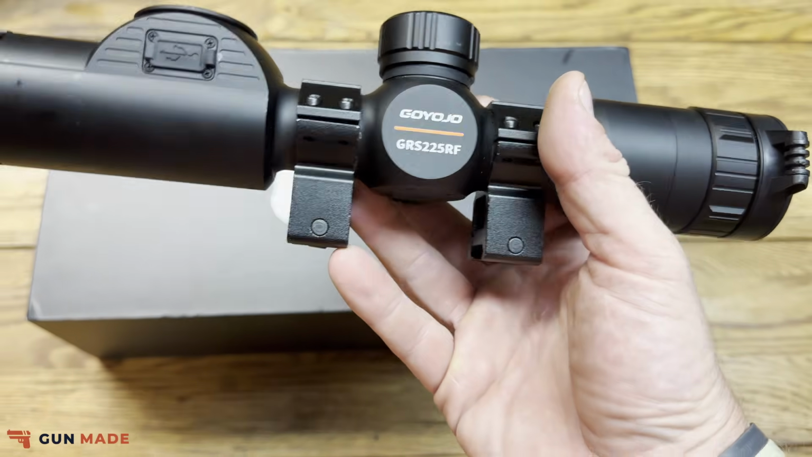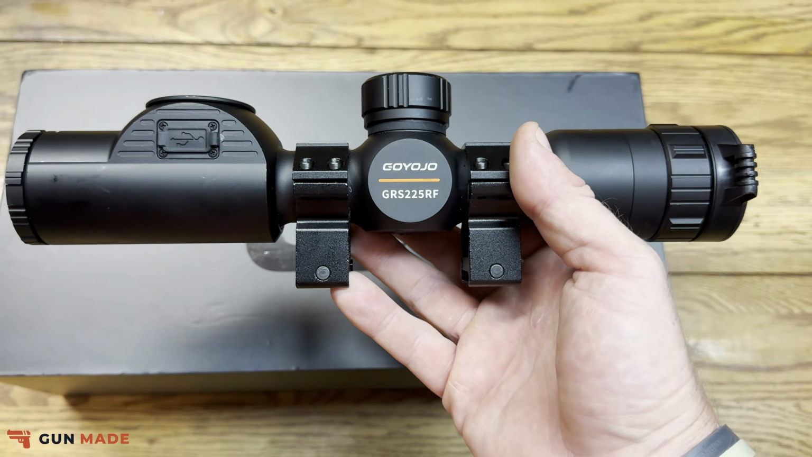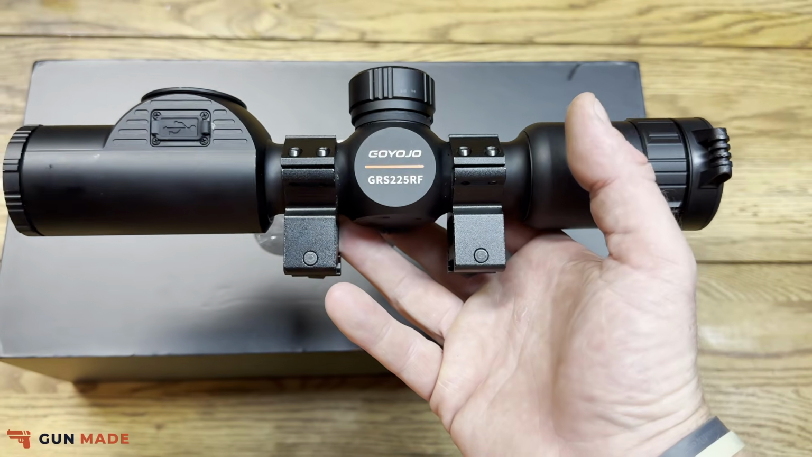But yeah, guys, that is it on the GOYOJO GRS225 with the rangefinder. What do you guys think?